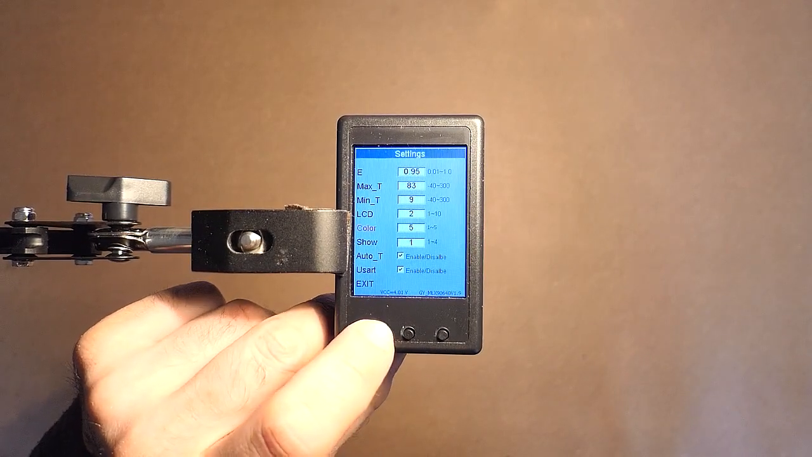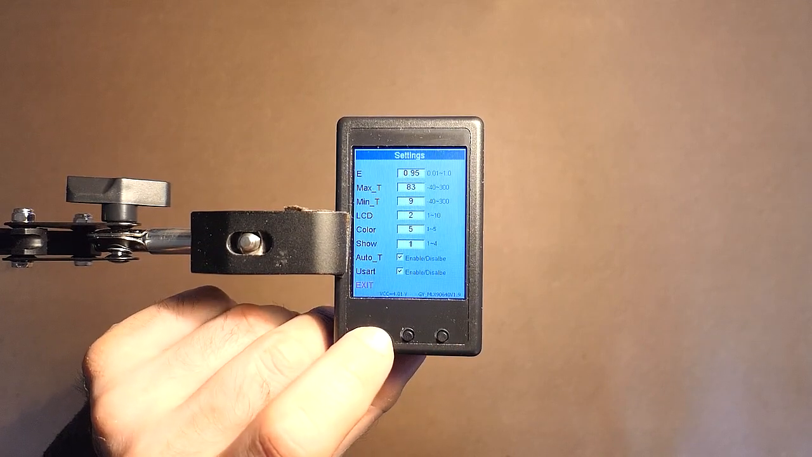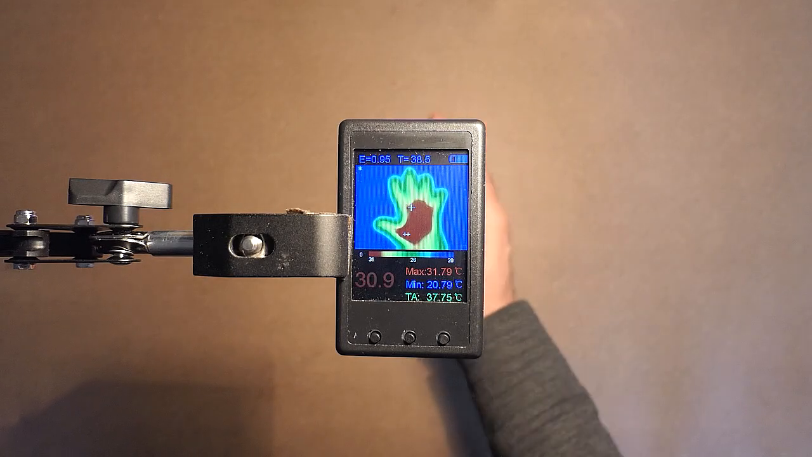And number 5. But I prefer to use the second one.